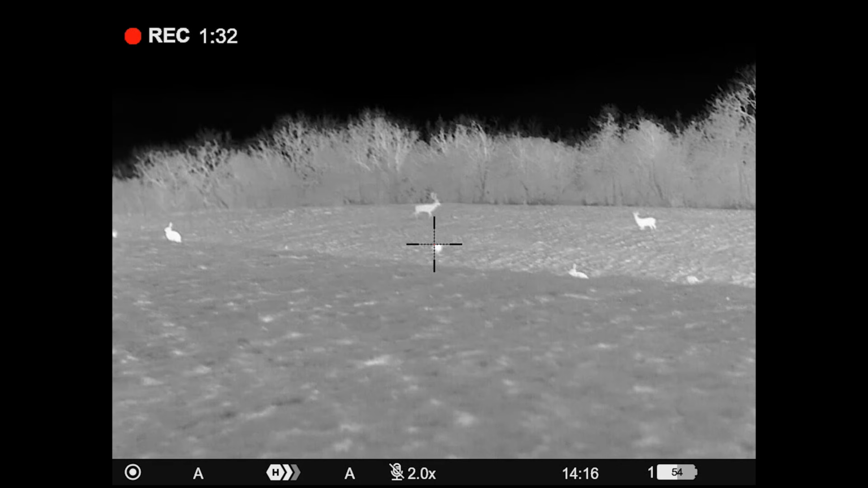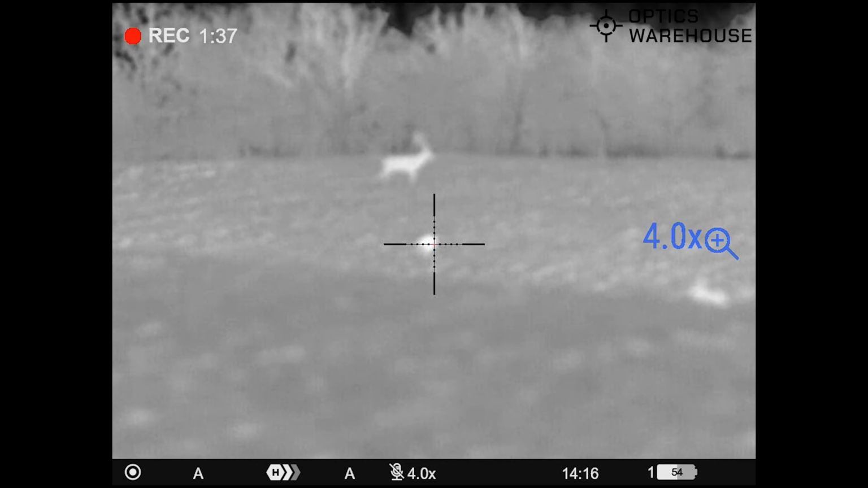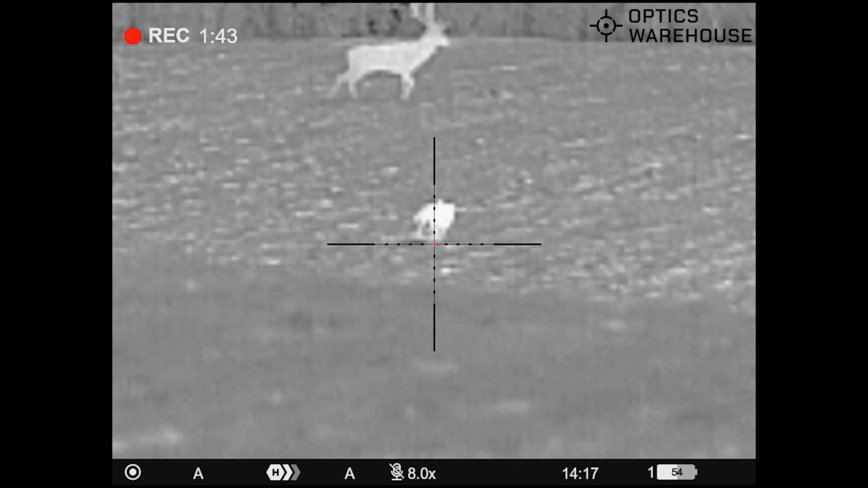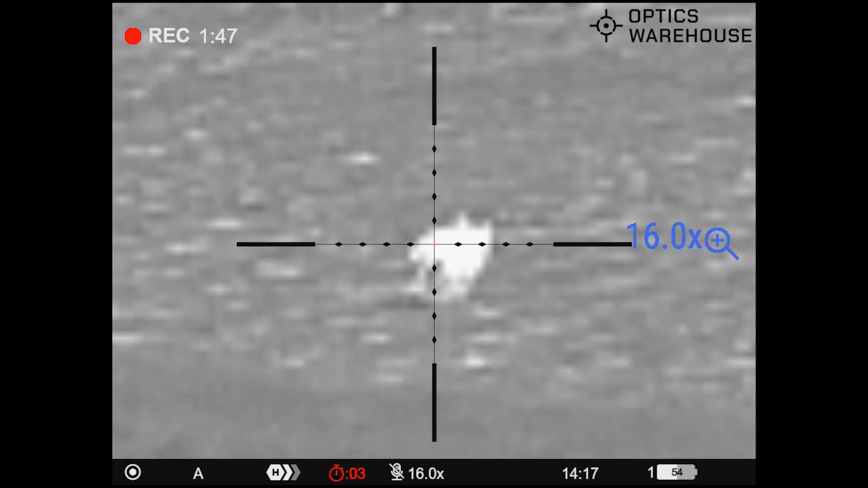We'll zoom in on him. You can see this is, again, going to be quite a nice foxing setup, I would say. Easy to use in the field. I'll just zoom in there.